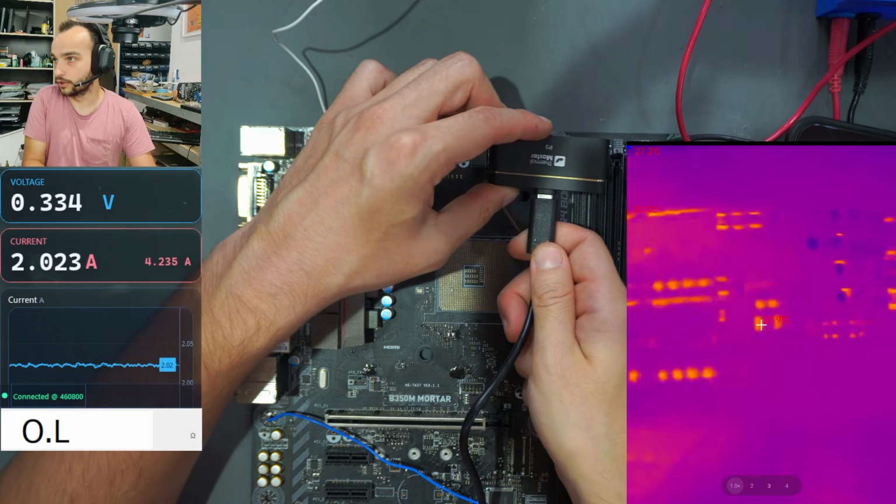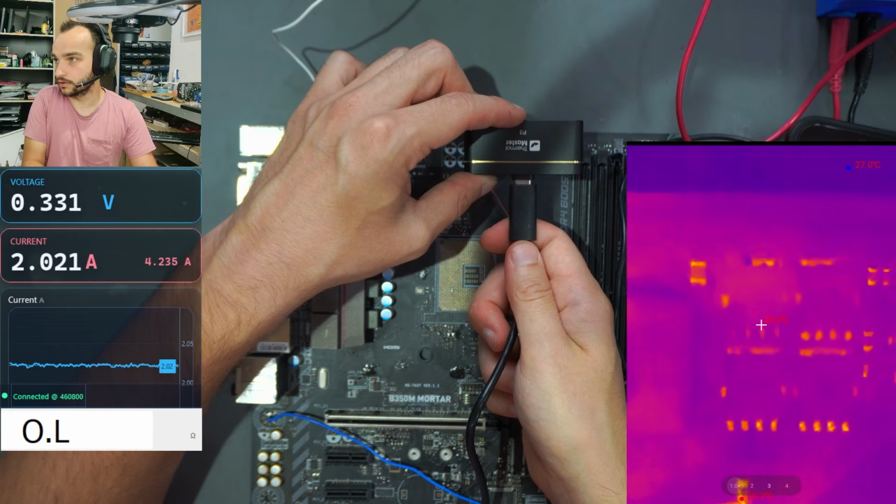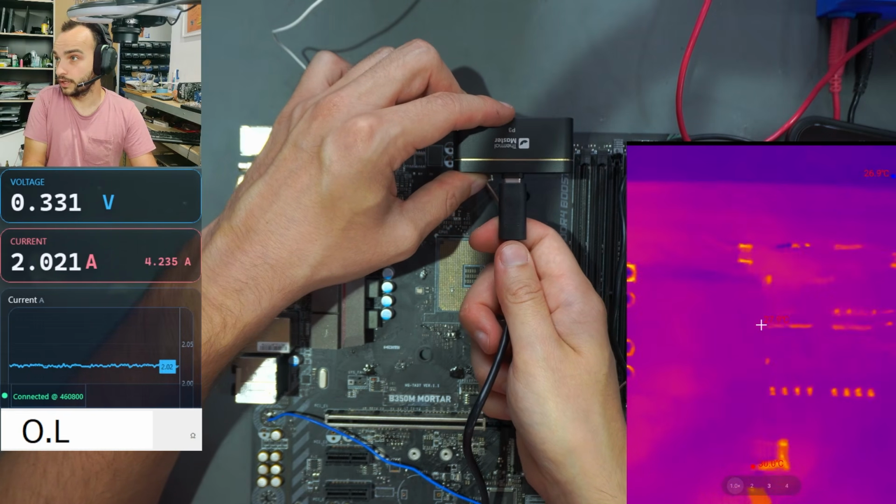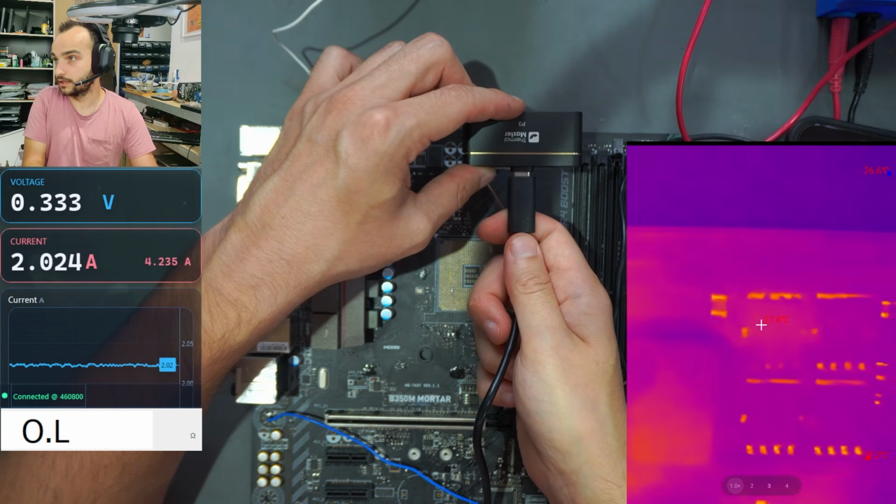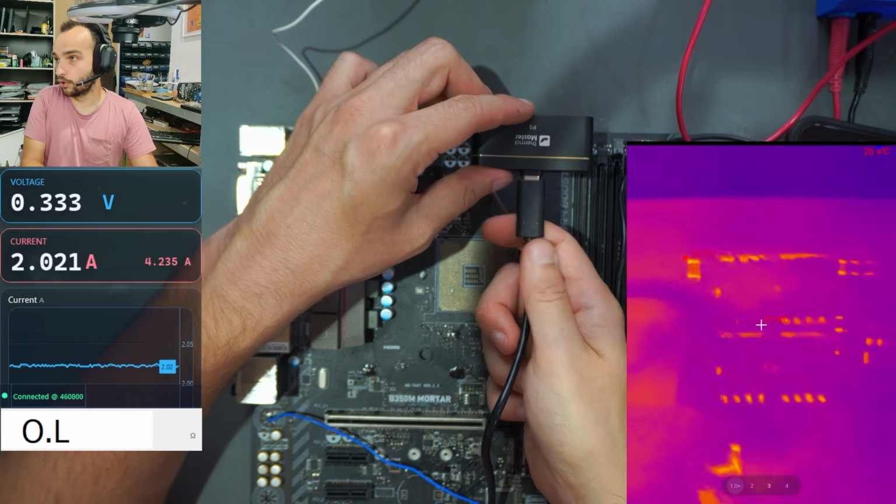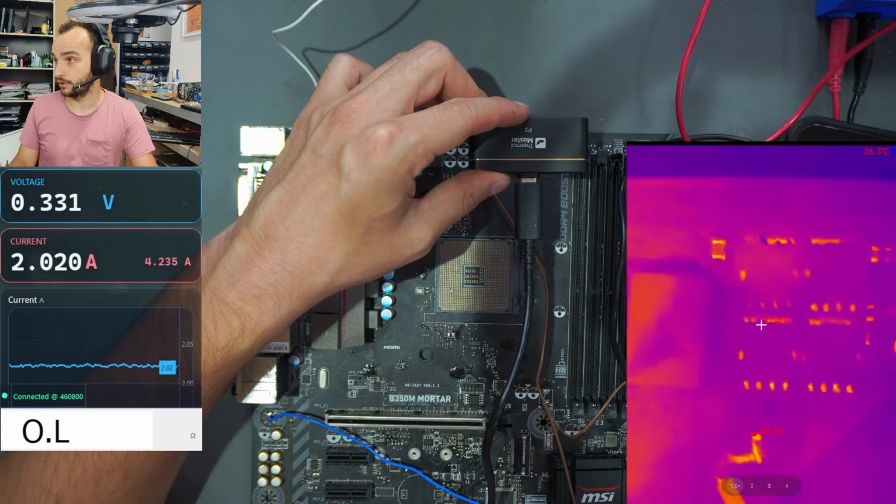And when looking at the MOSFETs, we can already see there's one that is hotter than the other. And this is very little current. Imagine how little current is going through there. But we can already see the heat spot on this one. And it only gets more apparent if we use more current, but sometimes you don't have as much current.